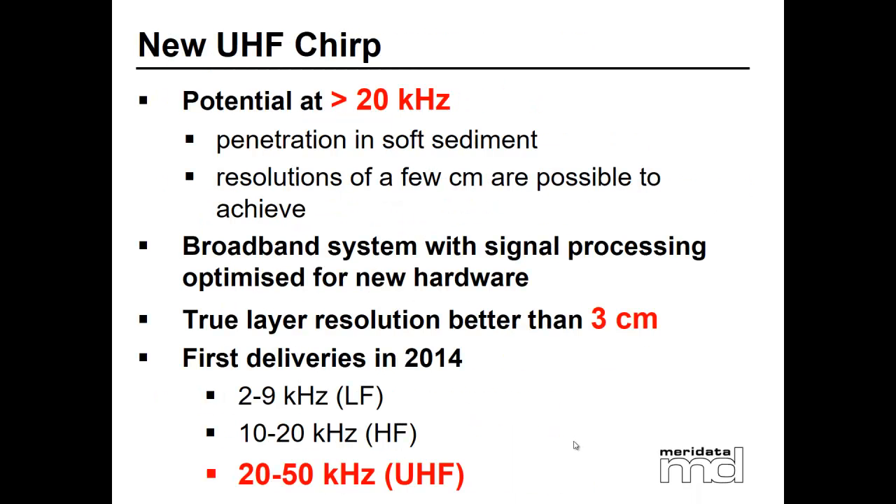But the guys from Meridata, they tried to develop a new CHIRP using frequency between 20 and 50 kilohertz. It's a good frequency for penetration in soft sediments, and the resolution you can get is a few centimeters. So nowadays Meridata can offer three groups of frequency CHIRP.